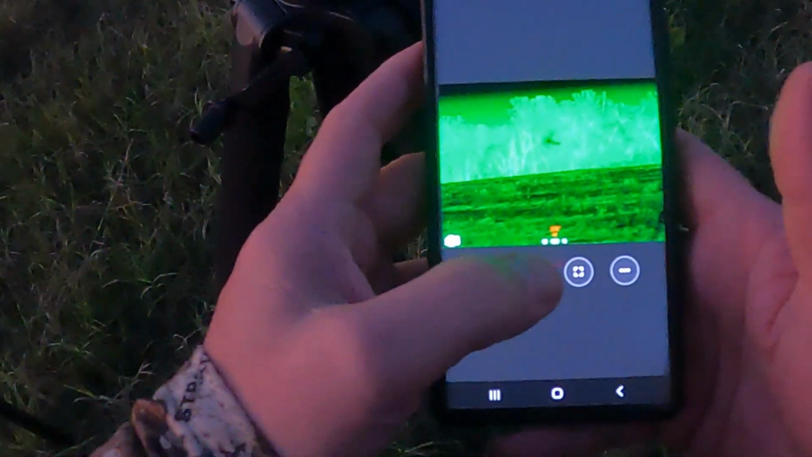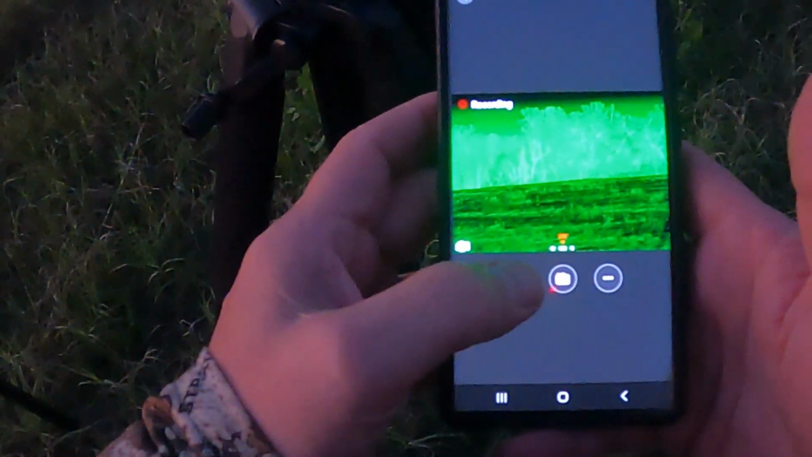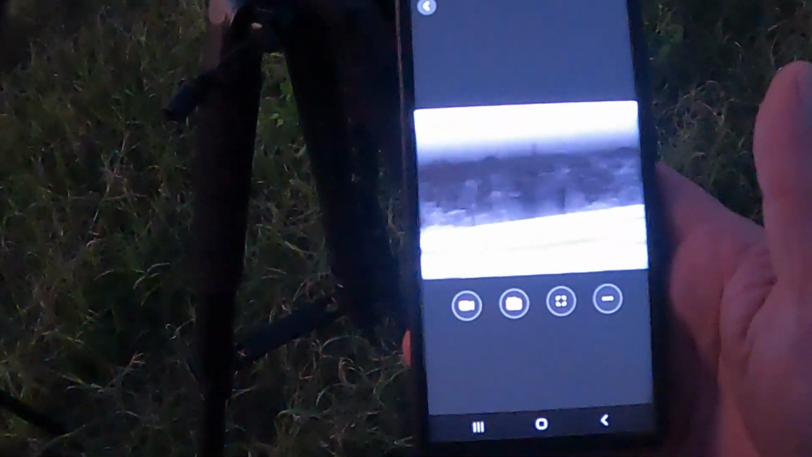This is really cool. I could take a picture, I can record, and then look at this. Ready? Let's go to black hot. I can change everything on my phone.